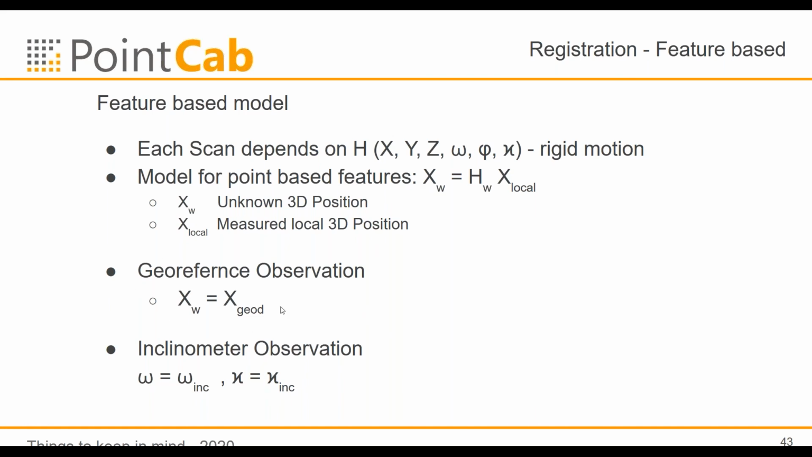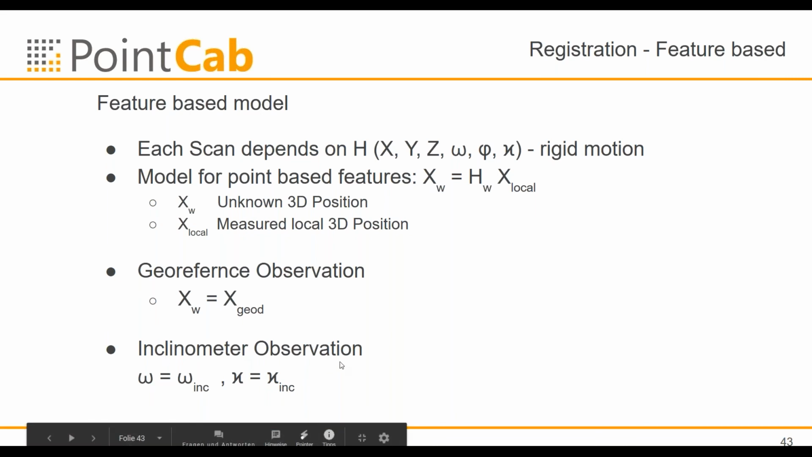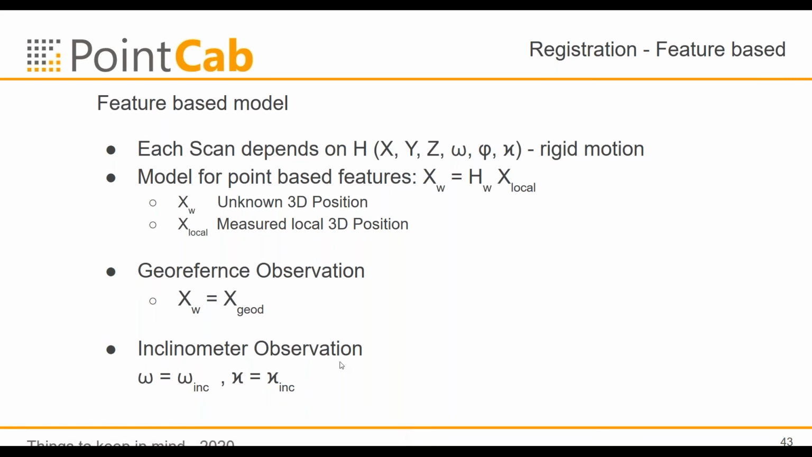This is the second observation we can have in the feature-based model. The third one is, if the scanner has an inclinometer, we can derive the omega and kappa values directly from the inclinometer measurements and observe them directly in this model.